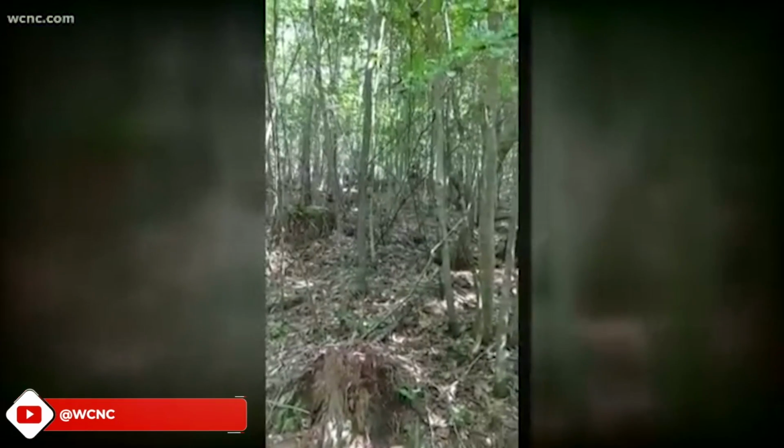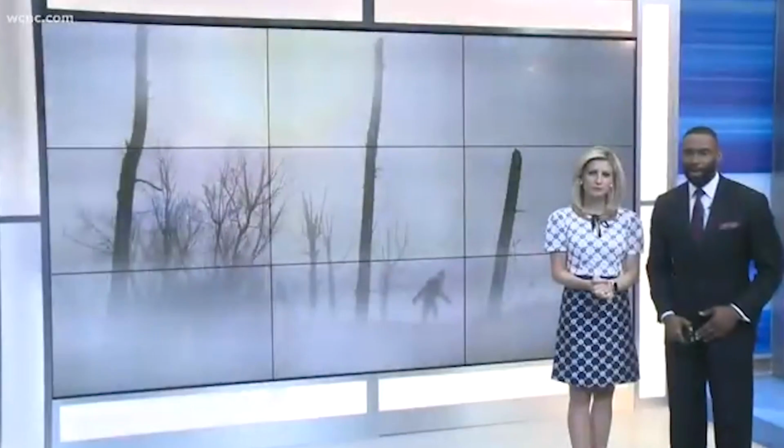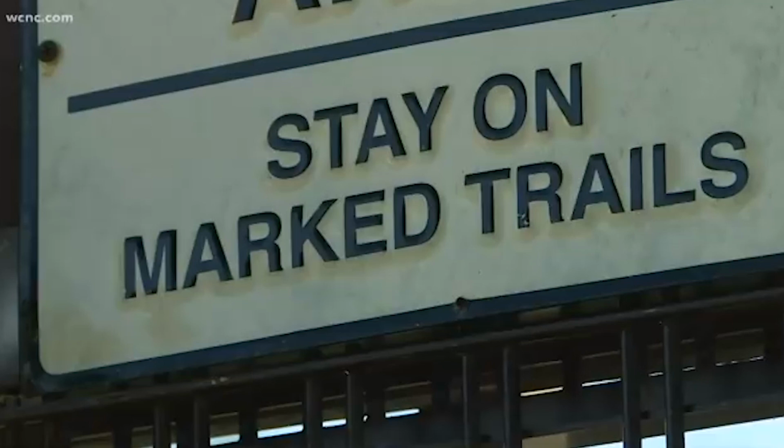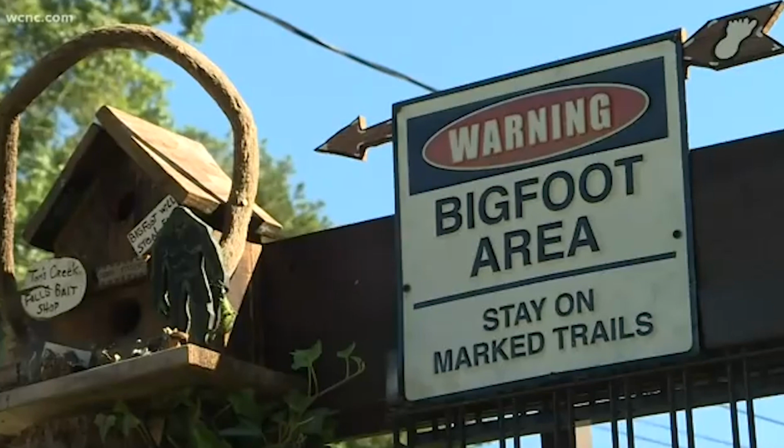Doug Teague, a Hickory, North Carolina resident, and his dog Crazy Daisy claim to have footage of a real-life Sasquatch. Cell phone footage shows a dark figure through the trees. This video was taken in McDowell County, where several people have reported seeing the creature over the years. And this guy really seems to believe in Bigfoot.